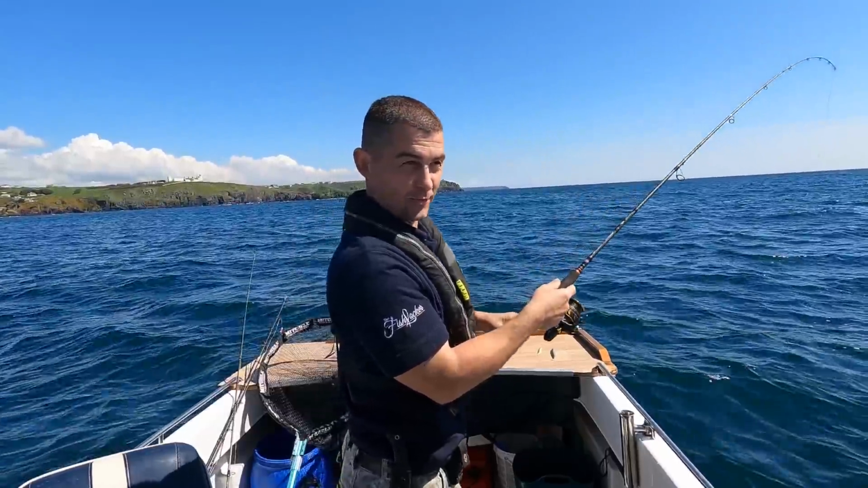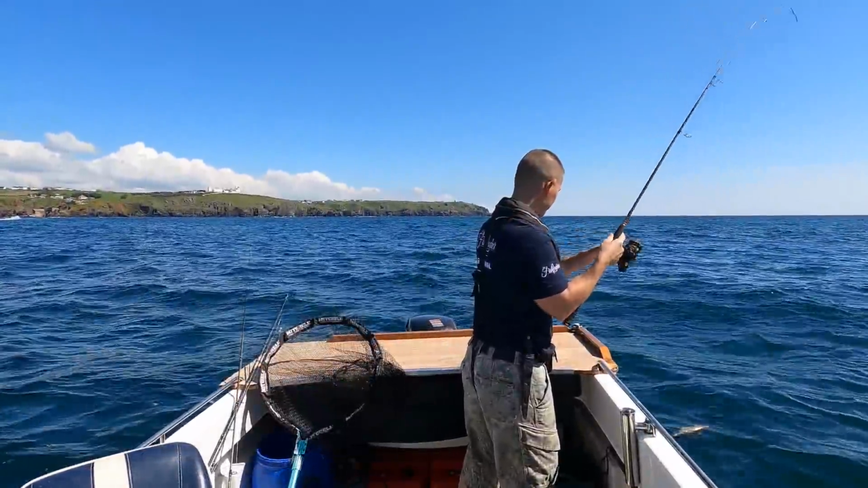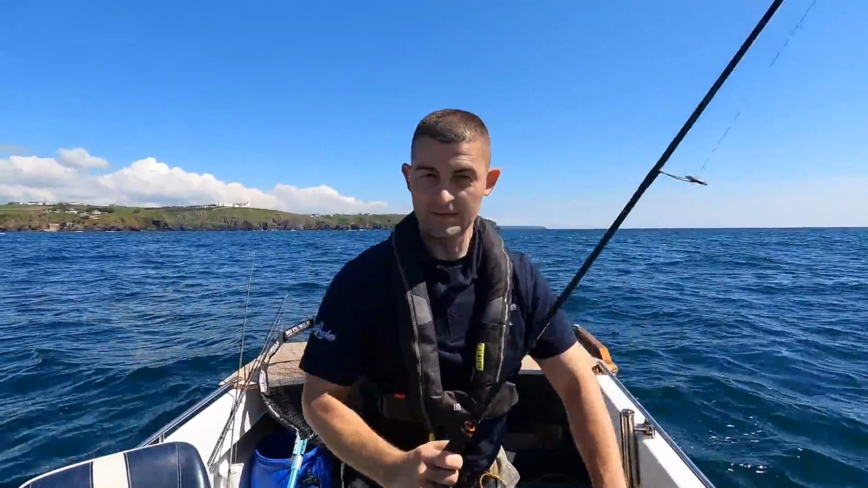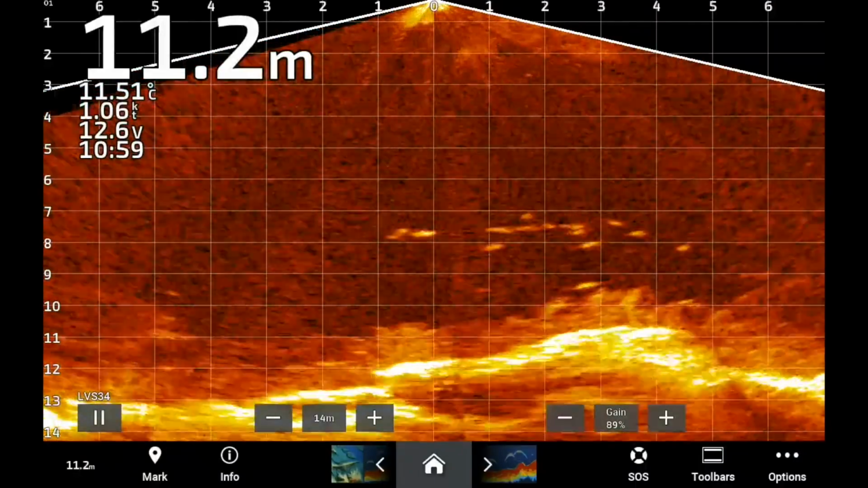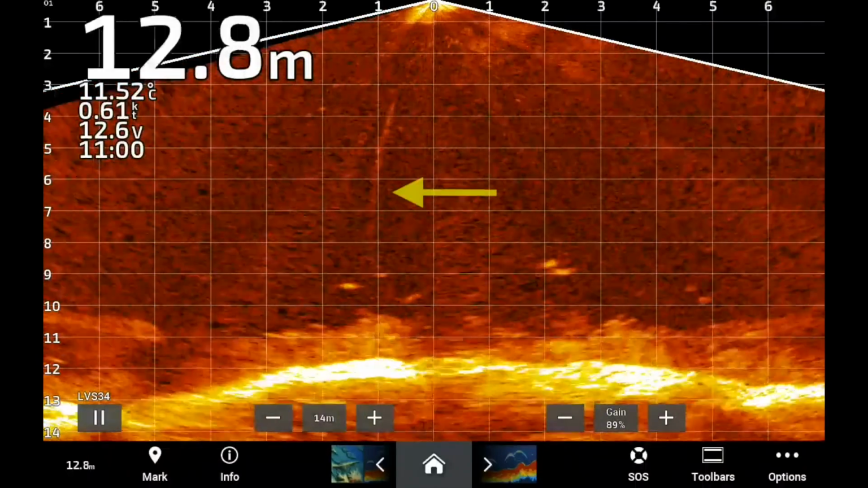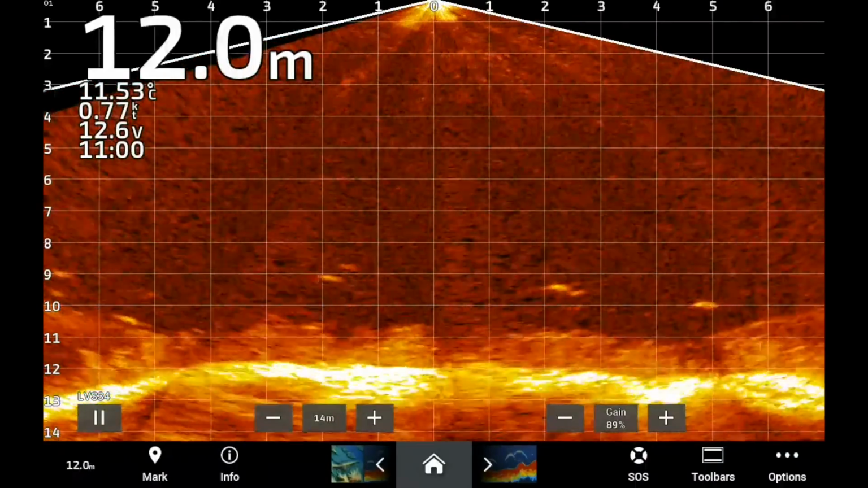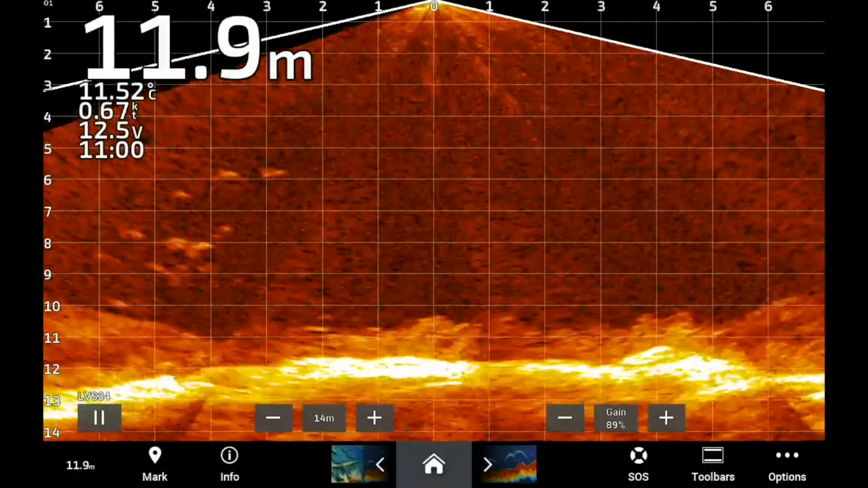I'm going to have to set the sounder up so that I can record to show you how I did that. Here you can see marks of fish swimming around between 8 and 10 metres from the seabed. You can watch my lure drop down from the surface, all the way down to the fish. In this shot you can even see my line. I jig the lure to entice a bite and you can see me play the fish up to the surface. The other fish even follow it up.